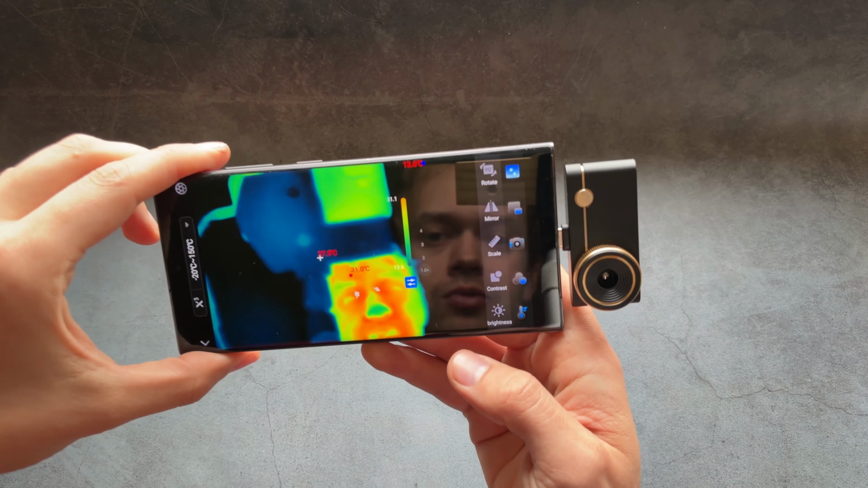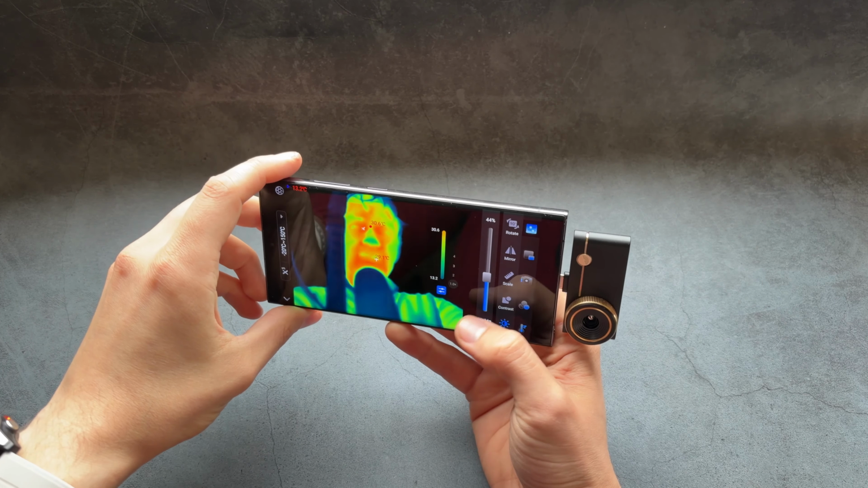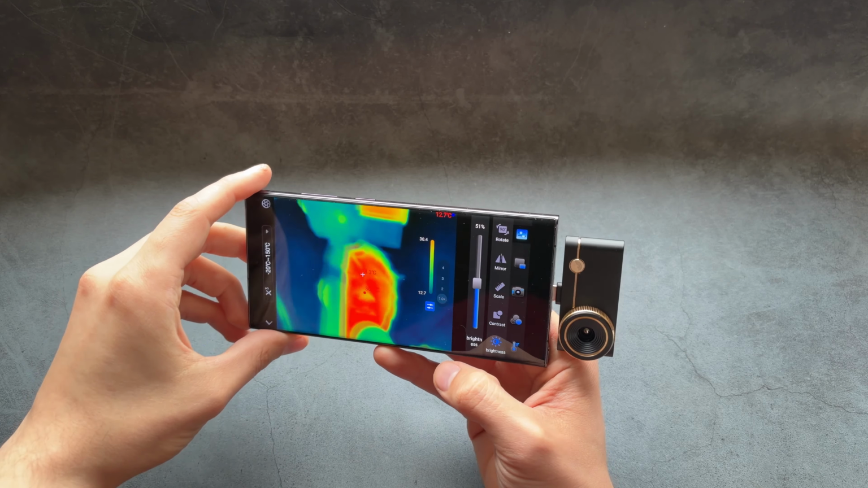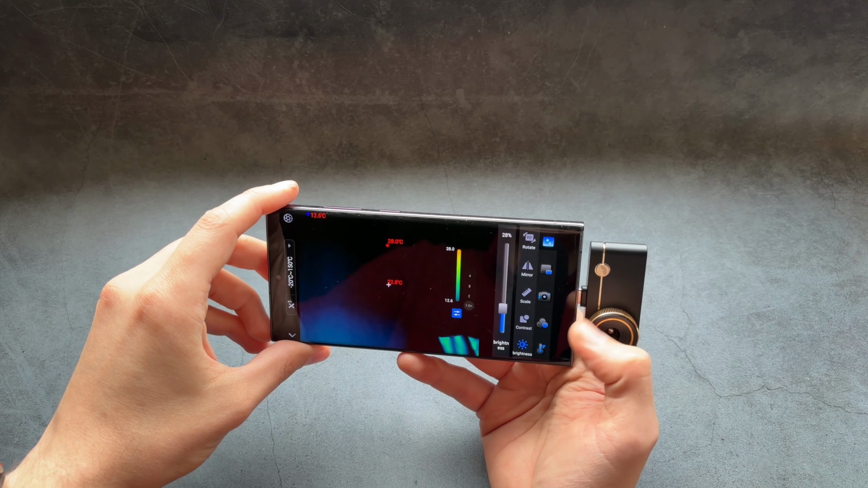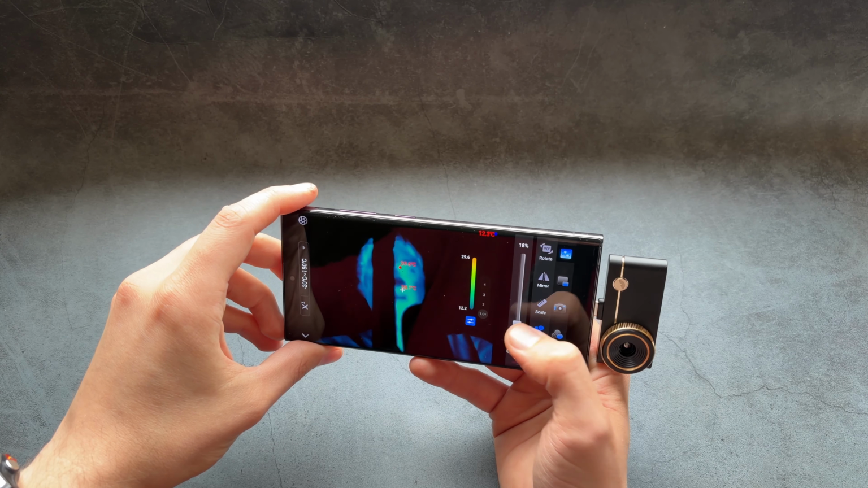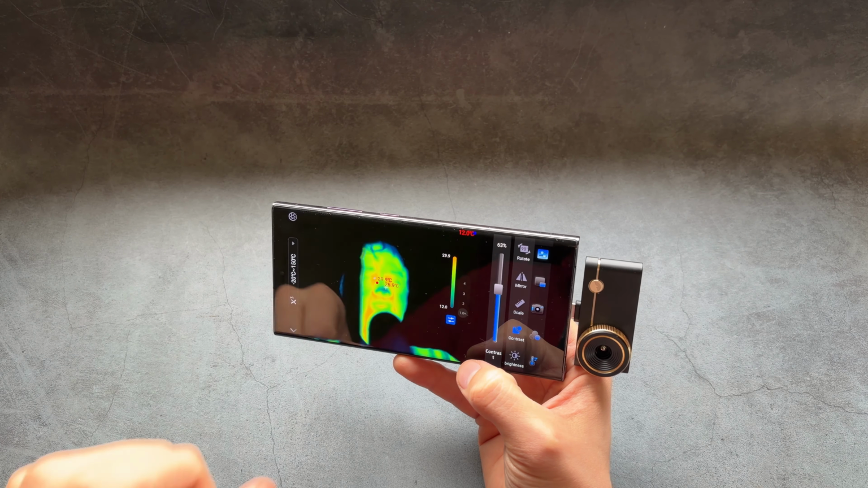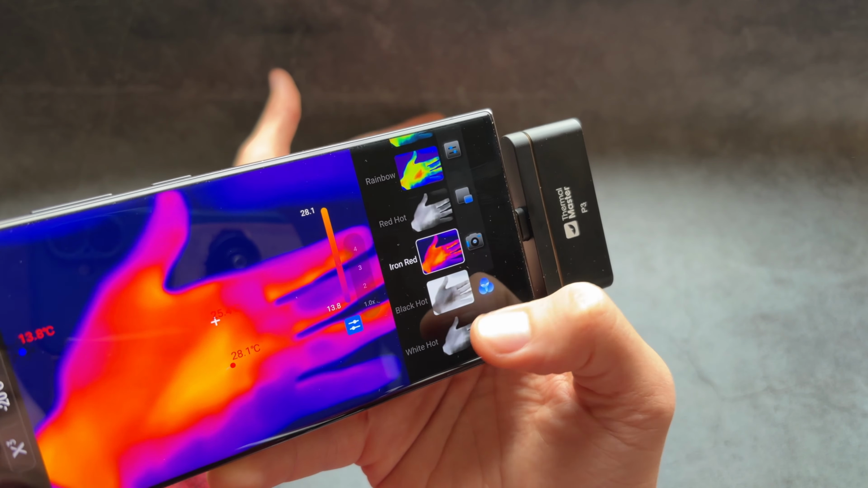You are also going to need to work with the contrast and brightness options here. If we go into the brightness, you see how the picture changes when I adjust this. Obviously we are going to use this depending on what kind of task you are using it for, to better showcase details or whatever you need. There is also a contrast slider here. If I crank it to the maximum, we can obviously start to see much better. And if you go over here, you can also toggle between the different modes.